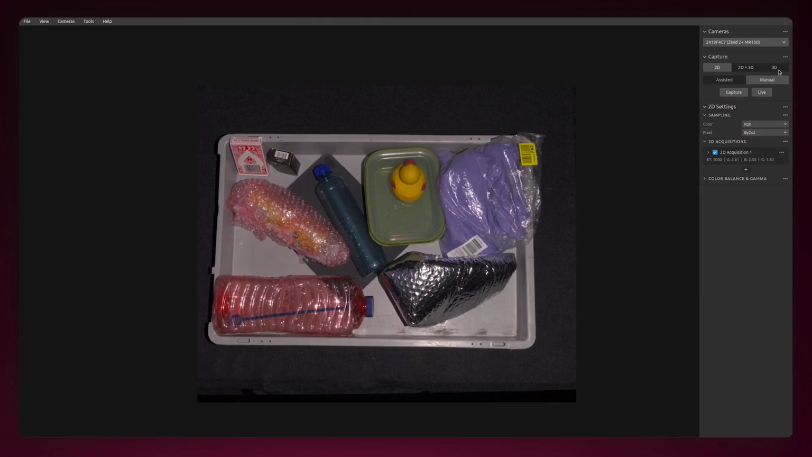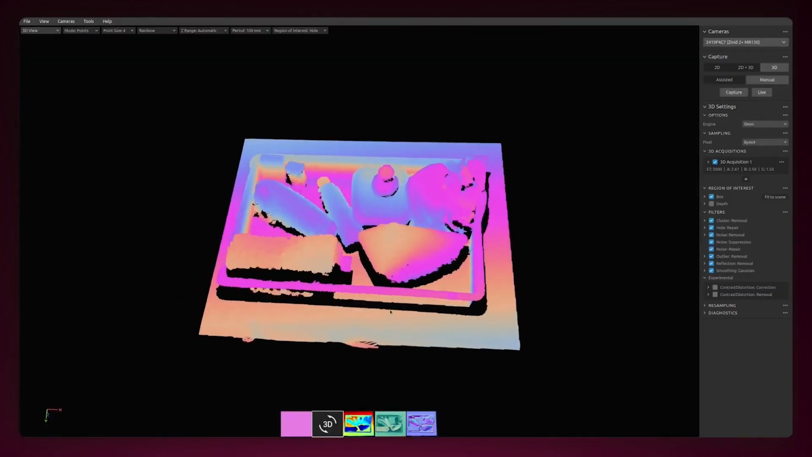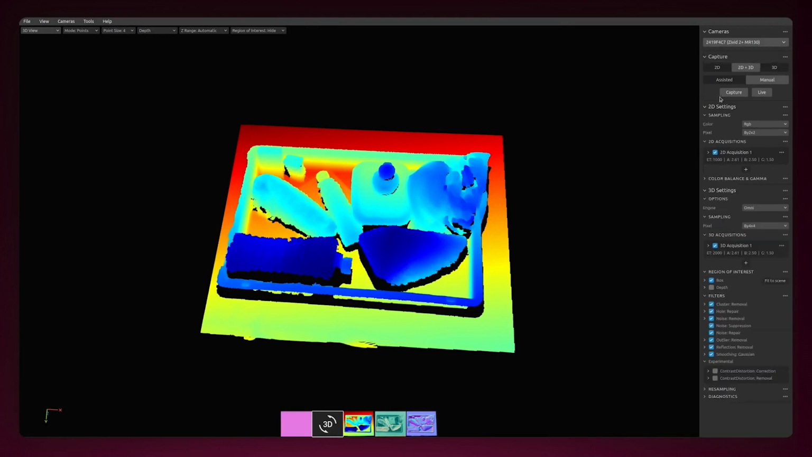Going over to the 3D, if you do this capture, you only get the 3D data without any colors. If you're not depending on the color information, this will speed up your capture even more. Lastly, we have this 2D plus 3D mode where you get both the color and the point cloud together. We are optimizing the synchronization and pipelining this under the hood, so you don't have to think about that.